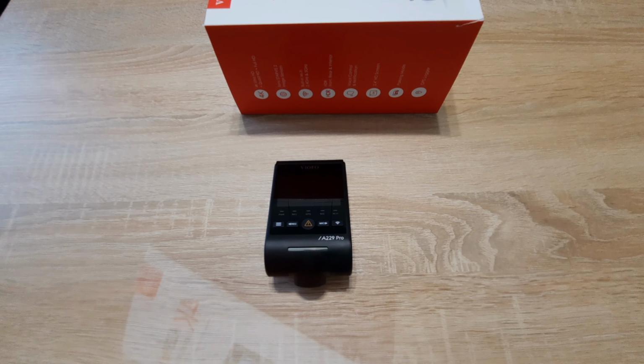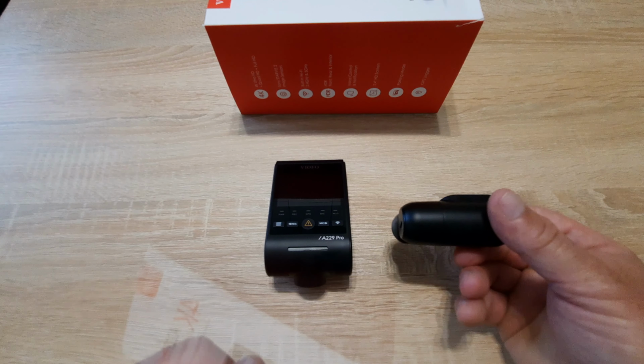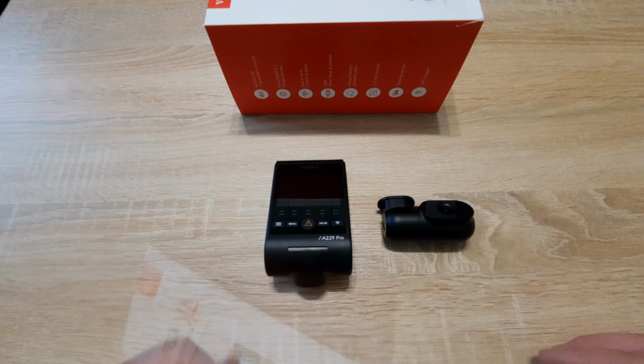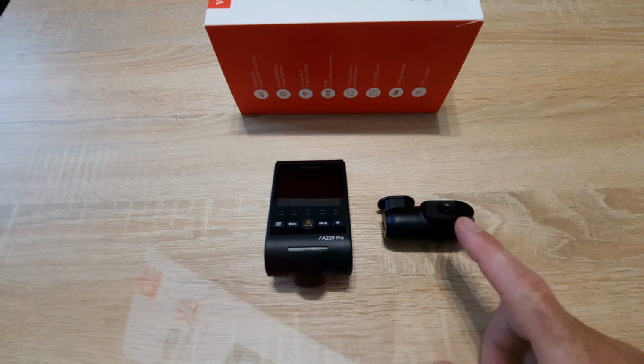Viofo was the first which used this Sony IMX675 in a dashcam, and this was the interior camera, and I was thinking to replace the original lens of the interior camera